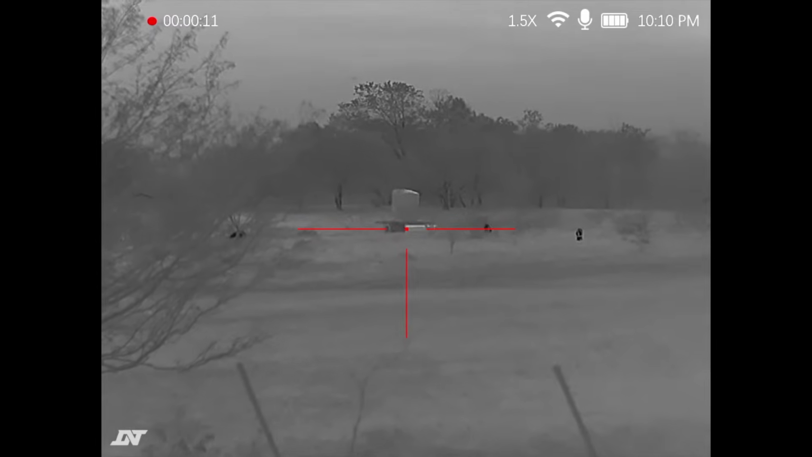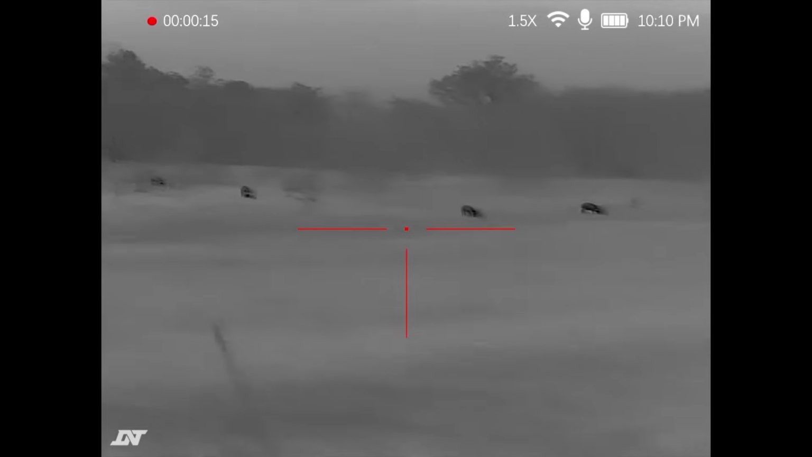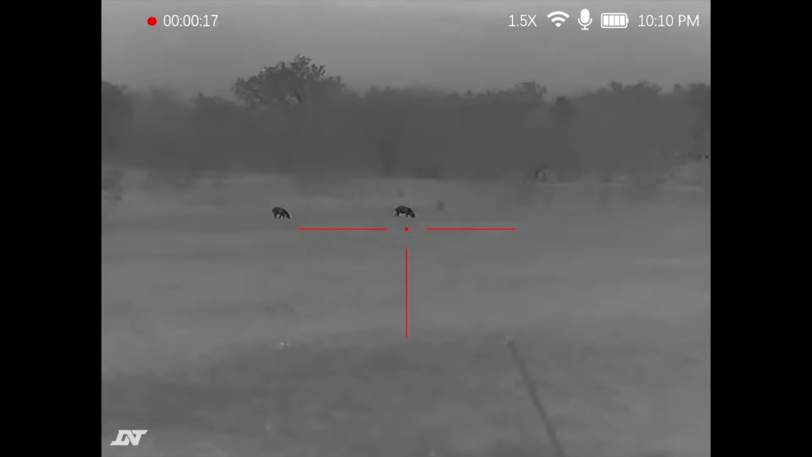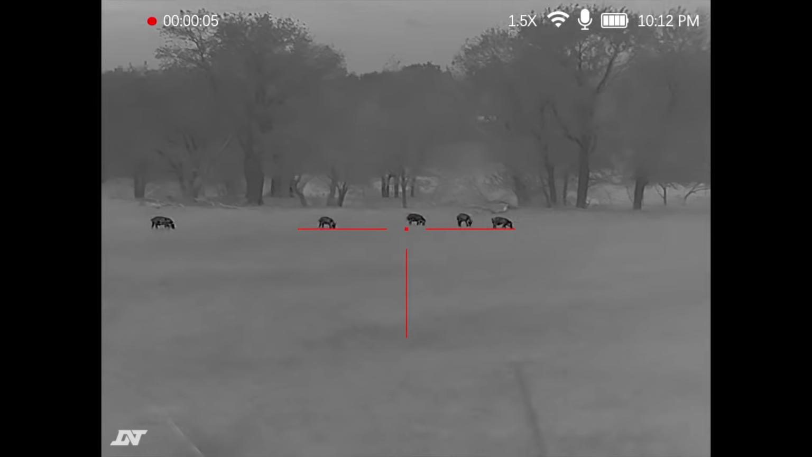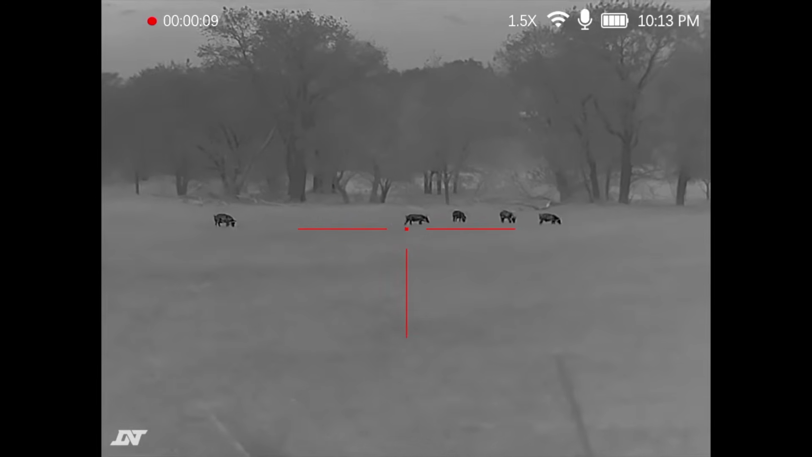All right, just pulled up to the field. Let's see if we can find some hogs and give you an idea of what the footage looks like coming out of the Hydra HS635. That hay bale's about 250 or 300 yards out, I'd say. Got some hogs out here. There's some hogs about 100 yards.